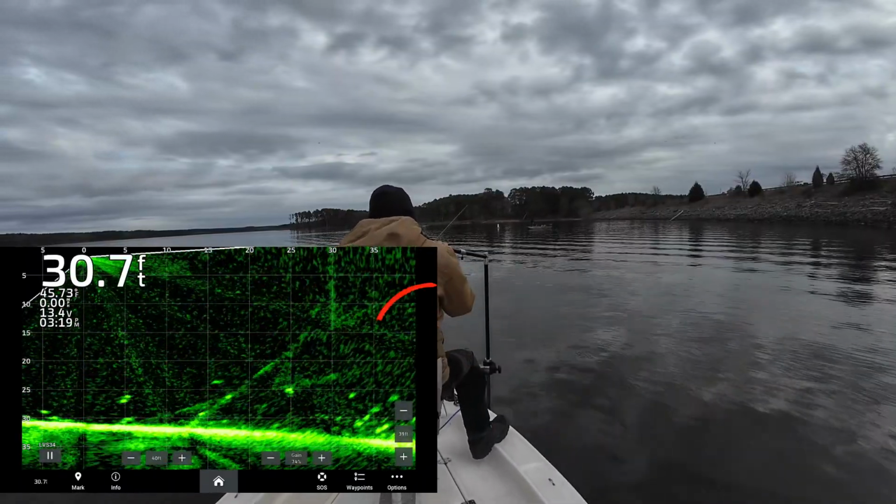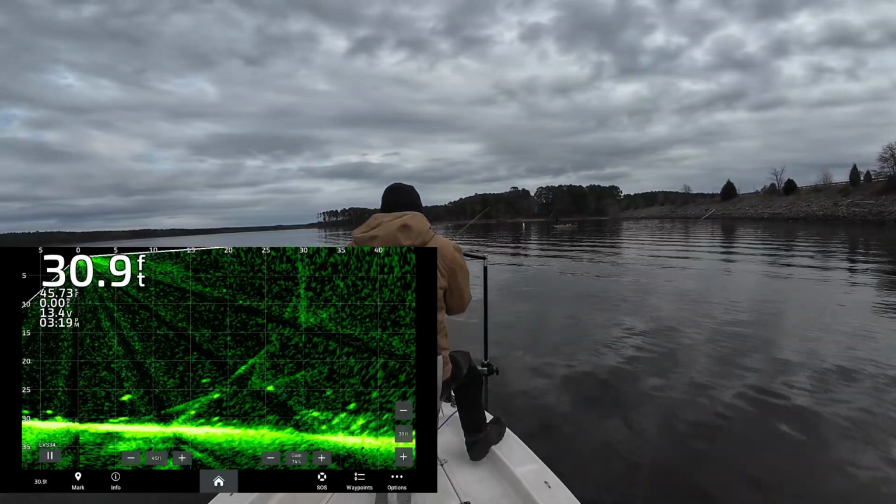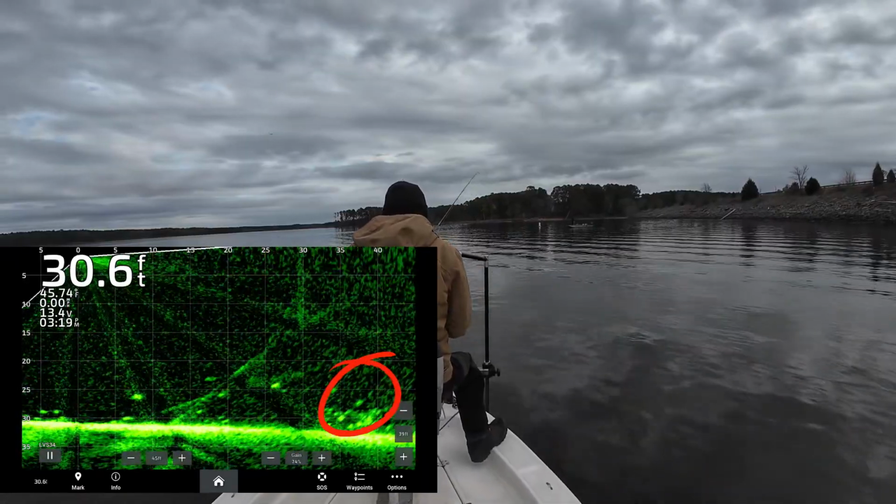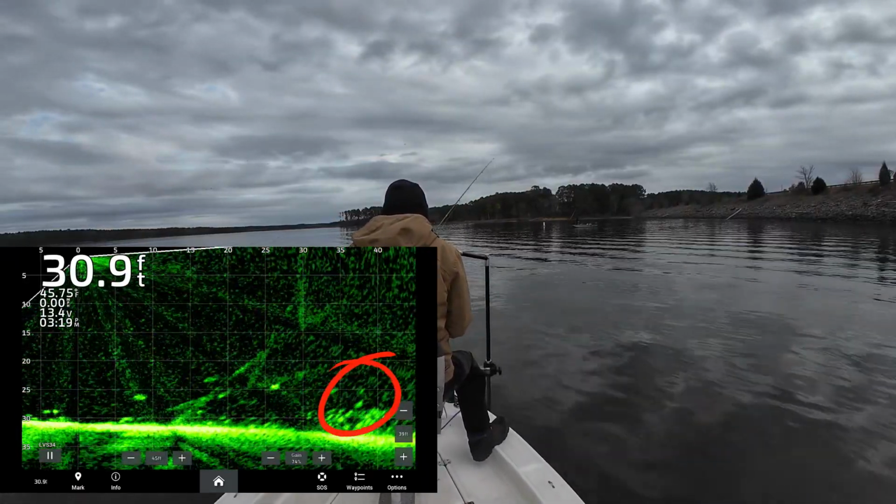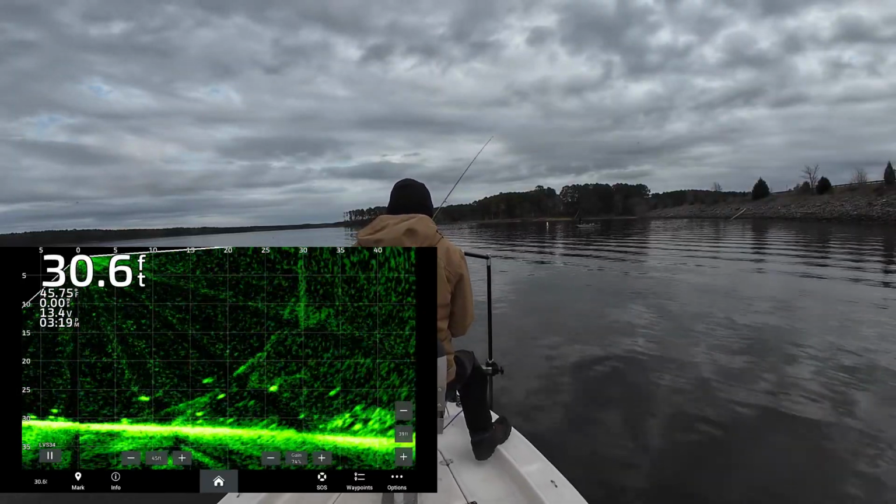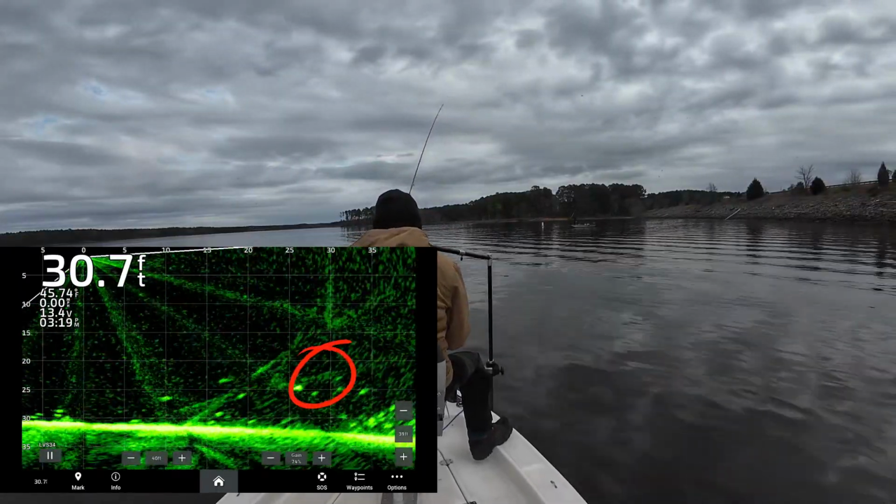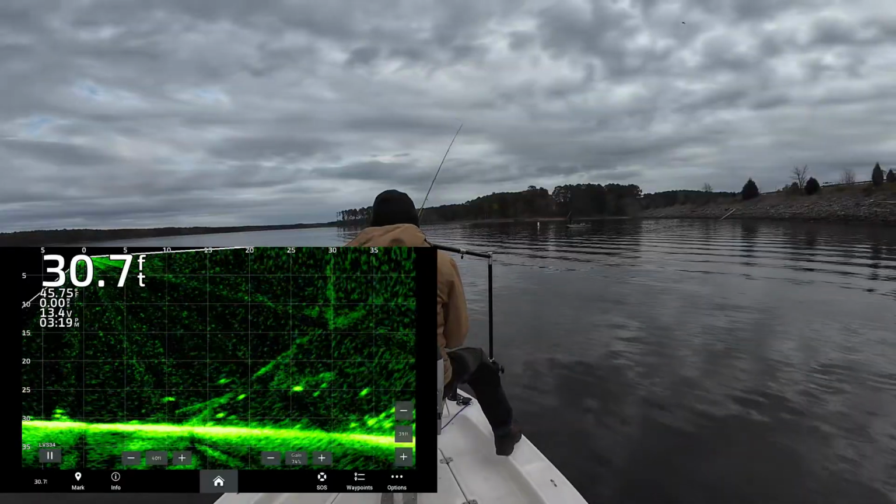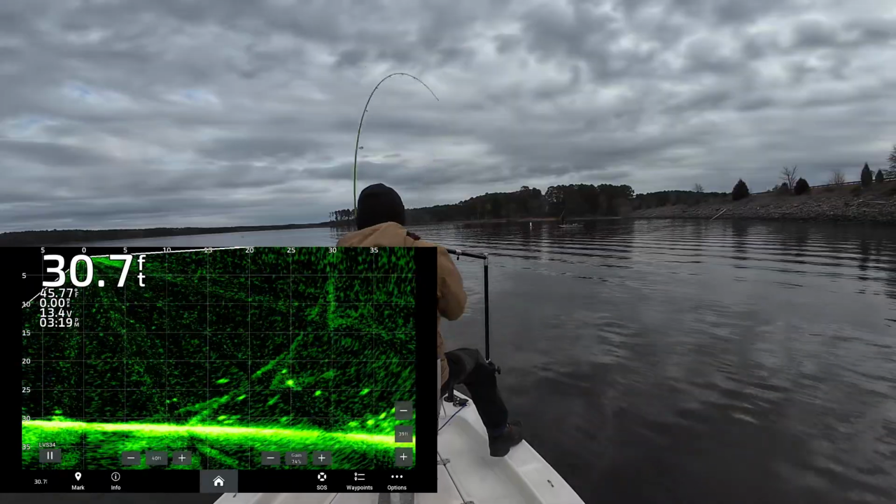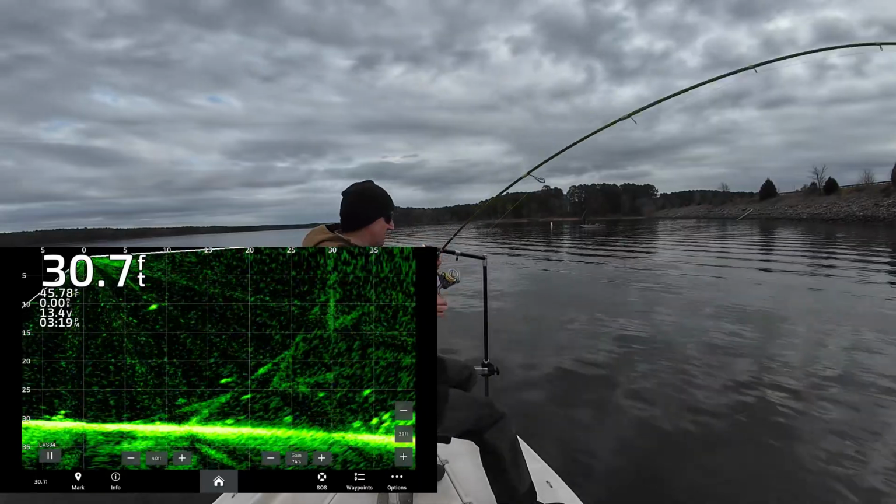Right at the edge of the screen. To the thick of it. Right by 30. He saw it.